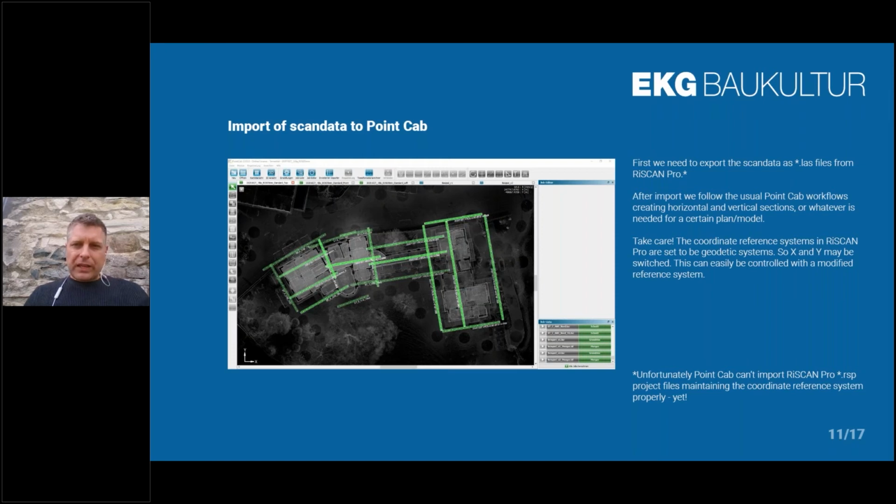So we import the scan data to PointCab. This looks like here. I think that most of the people who are here are PointCab users, so they might know what's happening within PointCab. So you import the scan data, and you get this really nice rendering of your point cloud data. Then, in the easiest way, you can set vertical and horizontal sections.